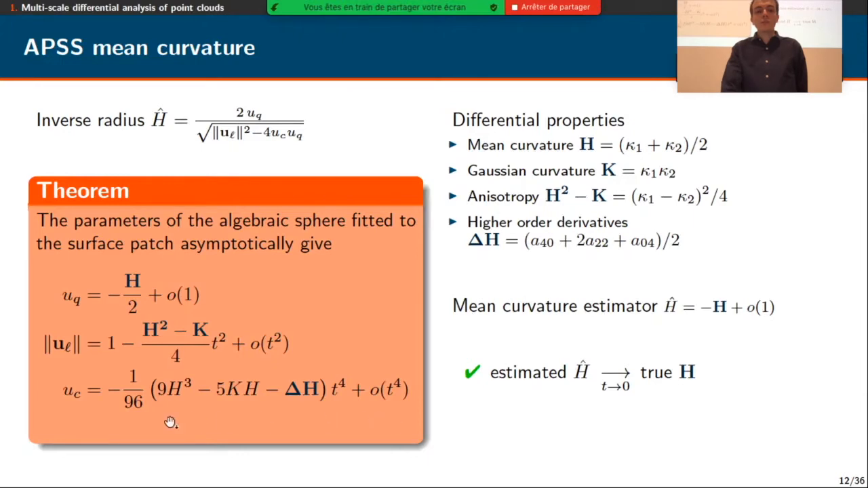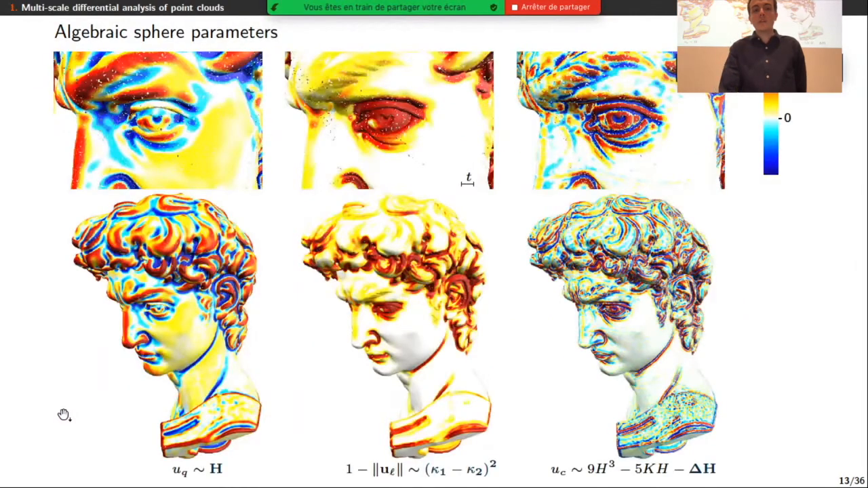And to illustrate these parameters UQ, UL, and UC, I show them on these point clouds, where on the left we can see that UQ, that is related to the mean curvature of the surface, highlights well curved regions of the point clouds, in red for positive values, in blue for negative ones, and in white near zero curvature.